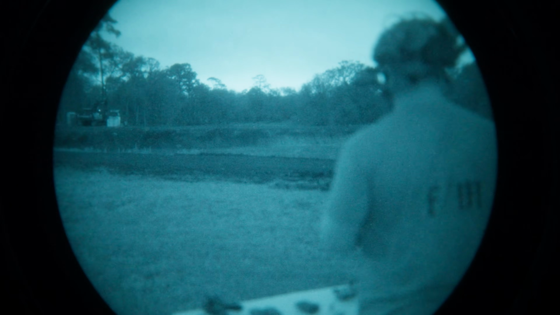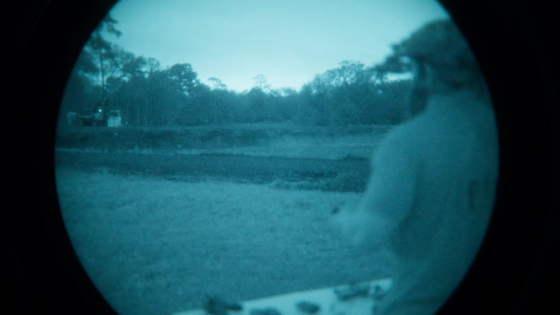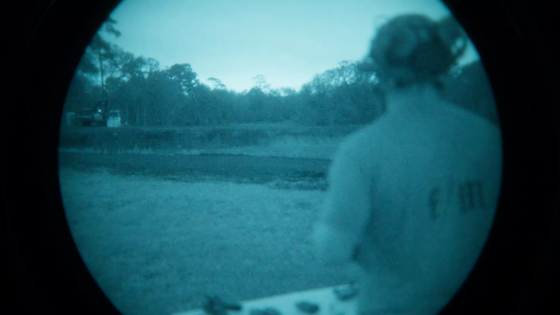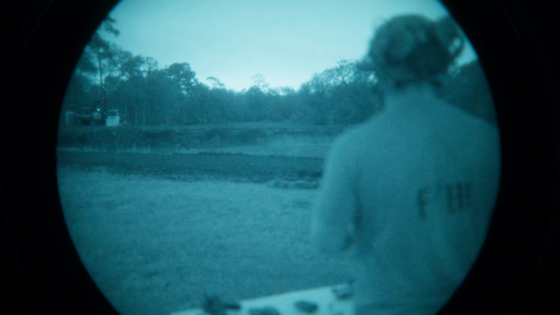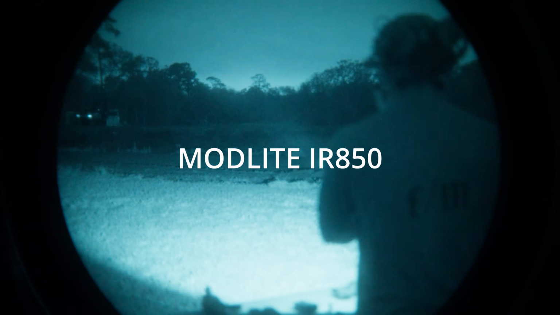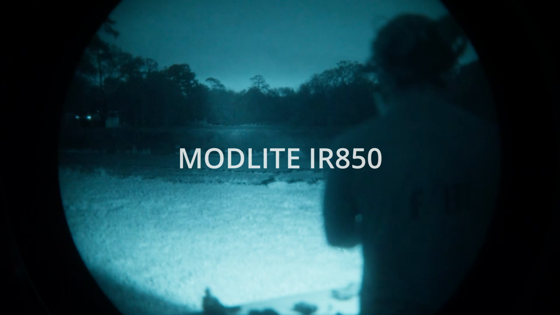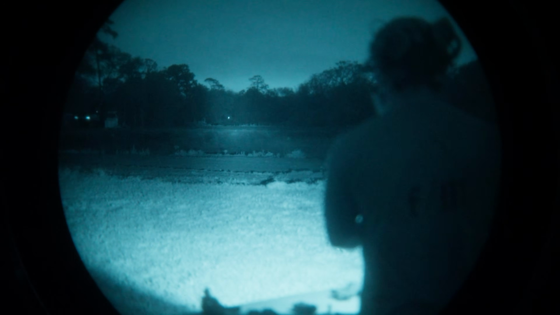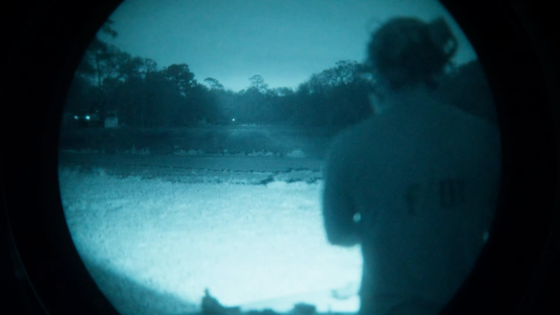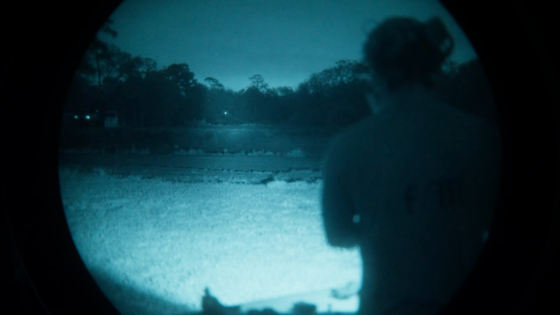for a long time I recommended a combination of things: this Perst laser, and if you recall earlier in the video, I talked about a Modlite IR850 head, I think. So this is the Modlite IR850 head on a 18650 body with a Perst 4. That's actually a pretty solid combination.